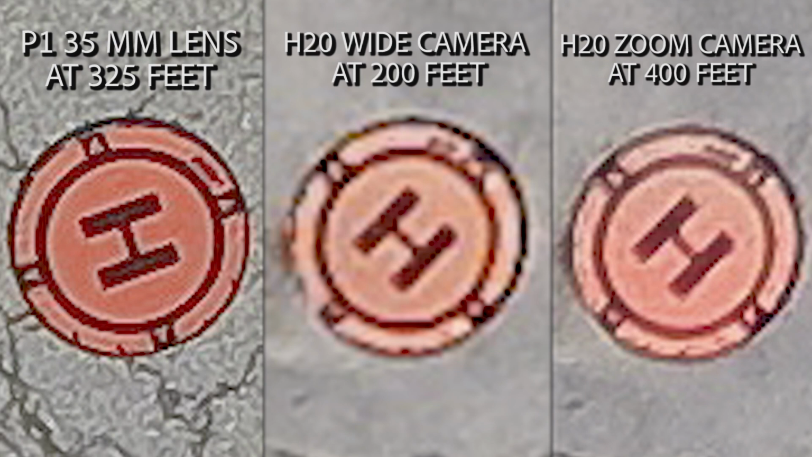And no surprise, with the P1 camera you're getting more resolution, more clarity. You can see the details in the concrete. And while this is very zoomed in, you are seeing the differences between the three. It's not surprising that the zoom camera has more resolution than the wide camera overall, but that's how they all fall in relationship to each other.